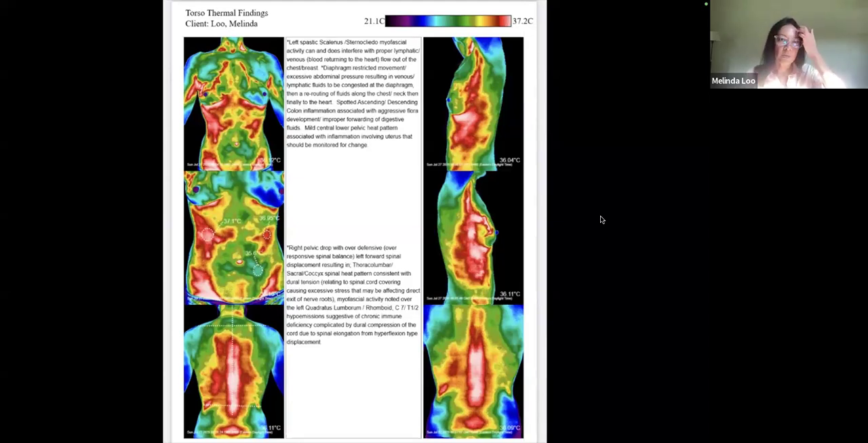All right, so here we are. We're looking at my images, and right away, my right breast here is so much warmer than my left. So on the images, we're looking at symmetry, and ideally, the colors would be the same on both sides. So you can see that the right one, there's a lot more heat happening here, which is concerning.